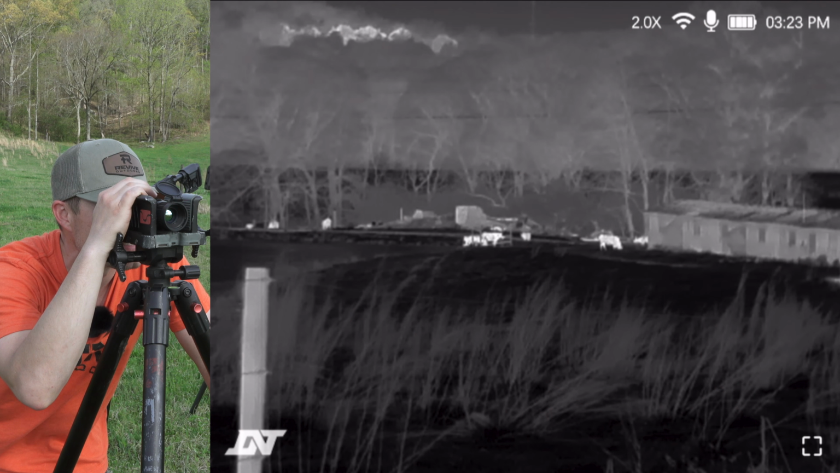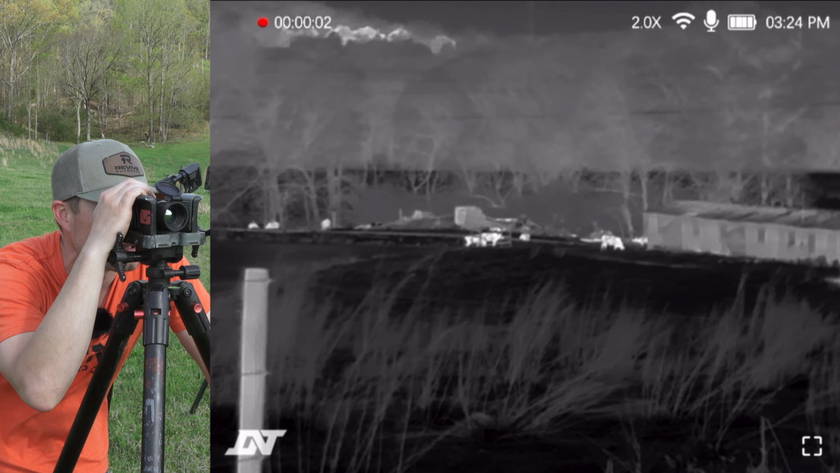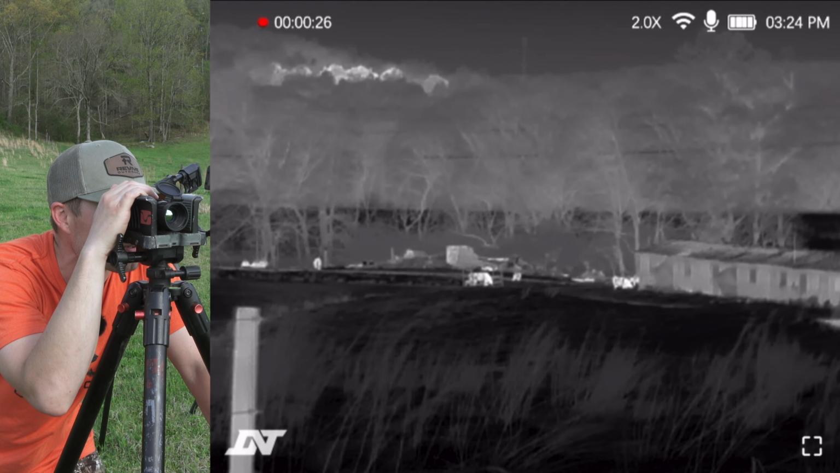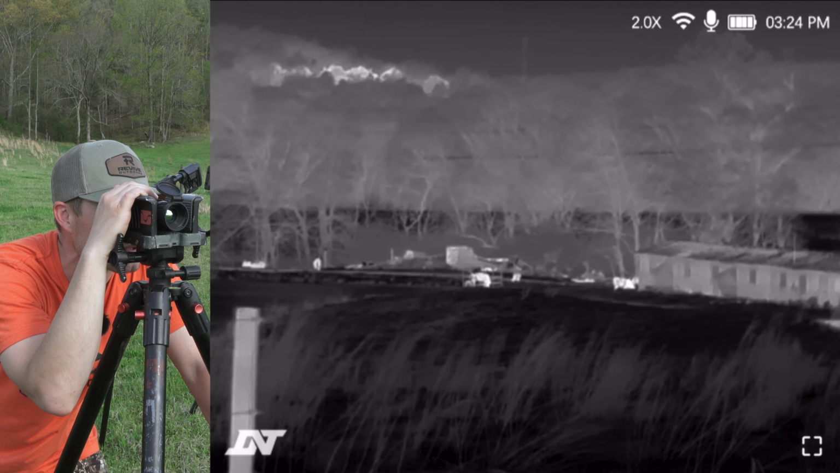If you quickly press the record button at the rear, it is going to start recording. If you hold it down, it's going to start recording. But once you have it done recording, you're ready to stop, you're just going to press that record button, give it a nice firm press, and then it's going to stop that recording for you.